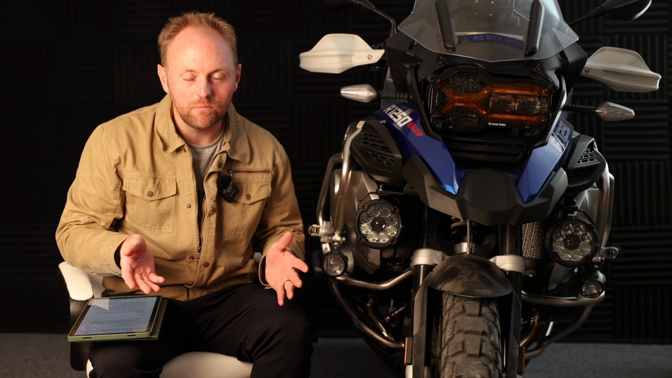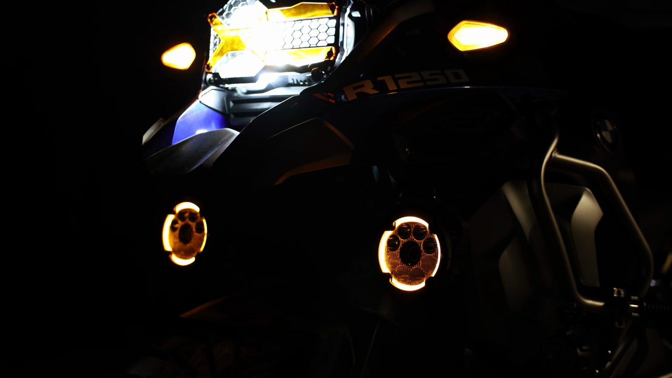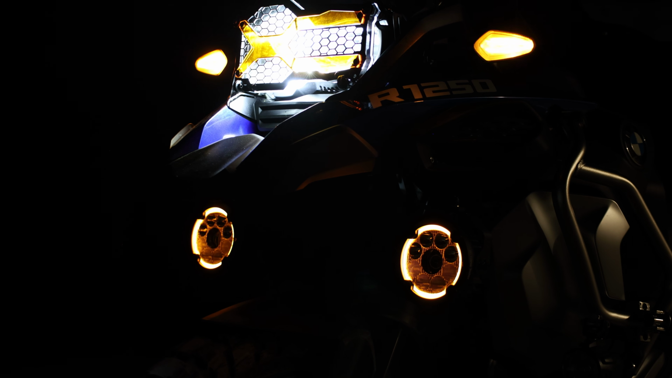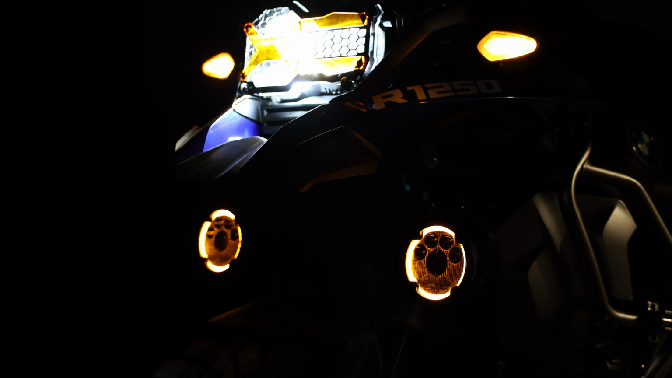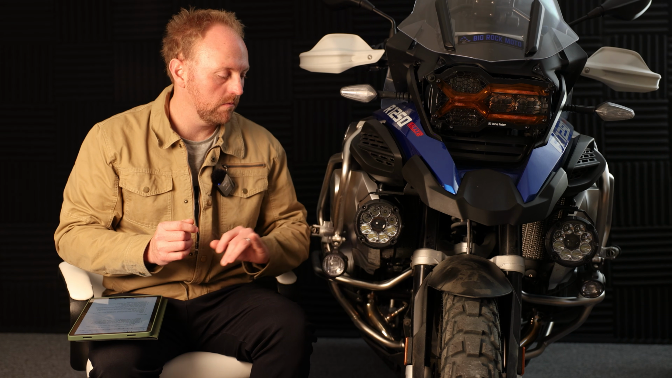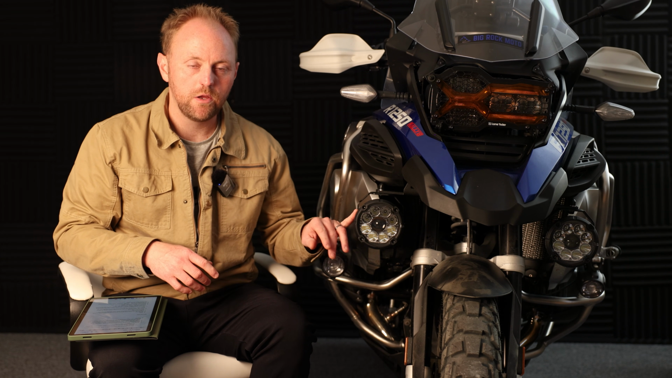They go beyond the competition, and I wouldn't be doing a video here on the channel if I didn't truly believe that, and if I wasn't willing to mount these on my own personal bike. I only own 2 motorcycles. I'm very picky about the setup of my personal bikes, this 1250 GSA being one of them, and my KTM being another bike. Very, very picky about what I put, and these are the absolute number one choice in 2024 and probably 2025 and beyond.